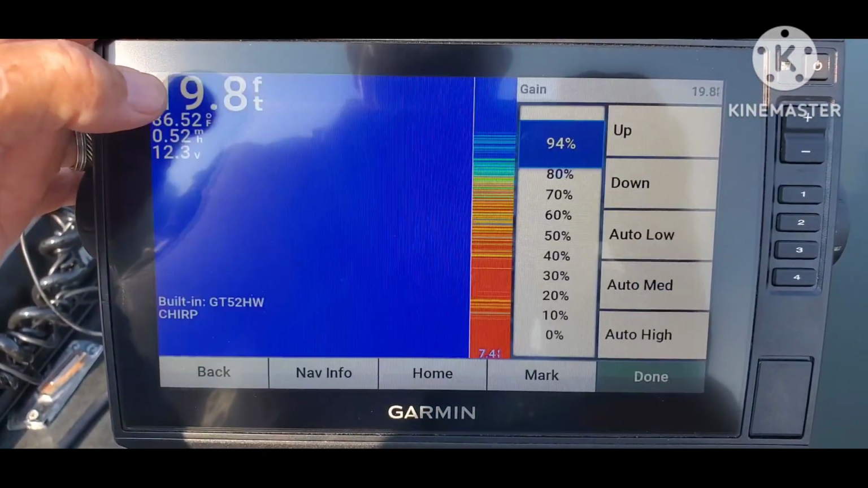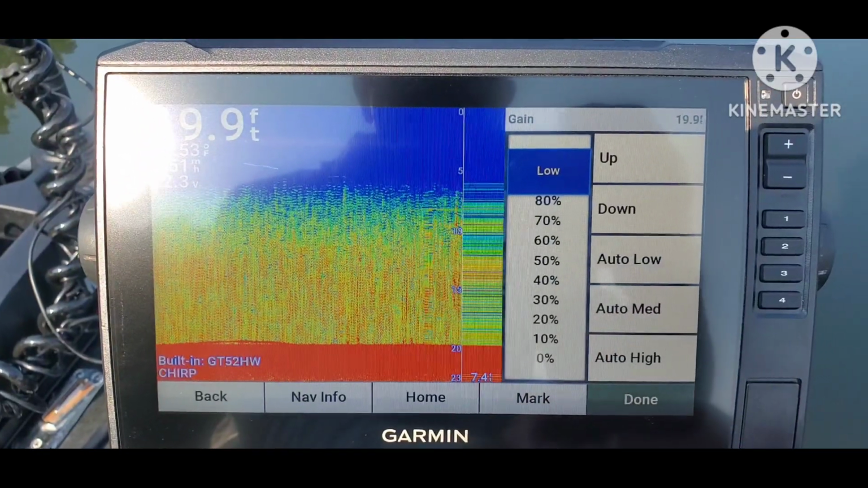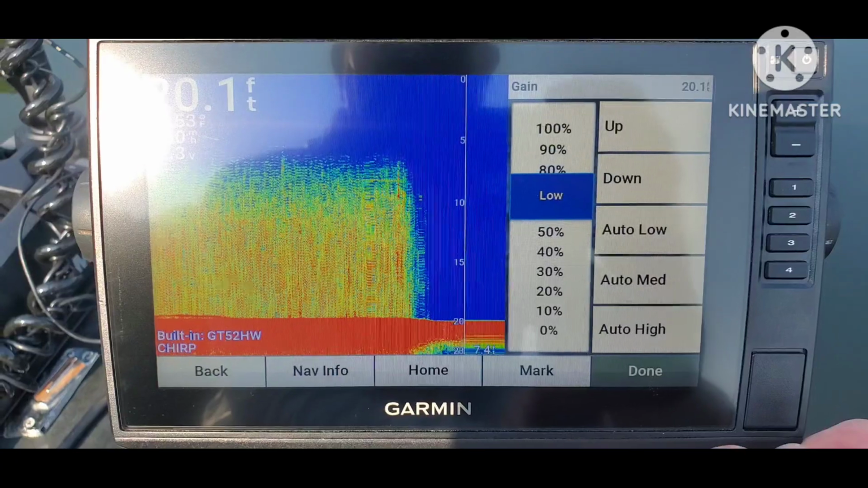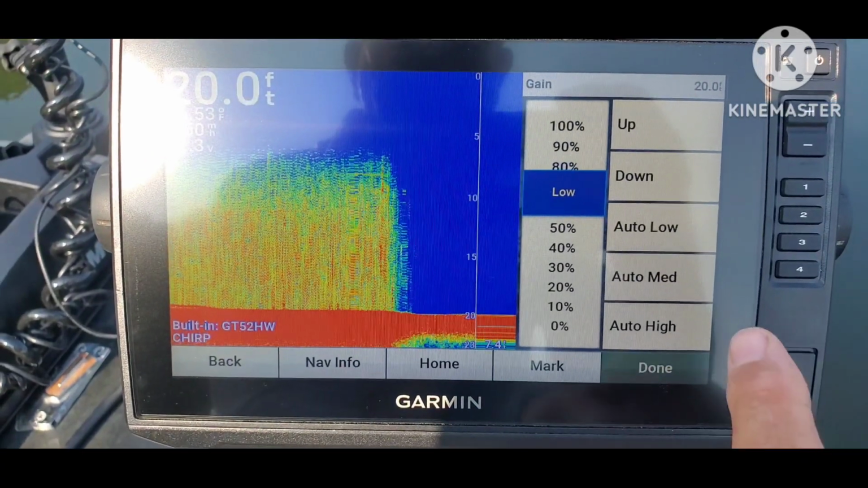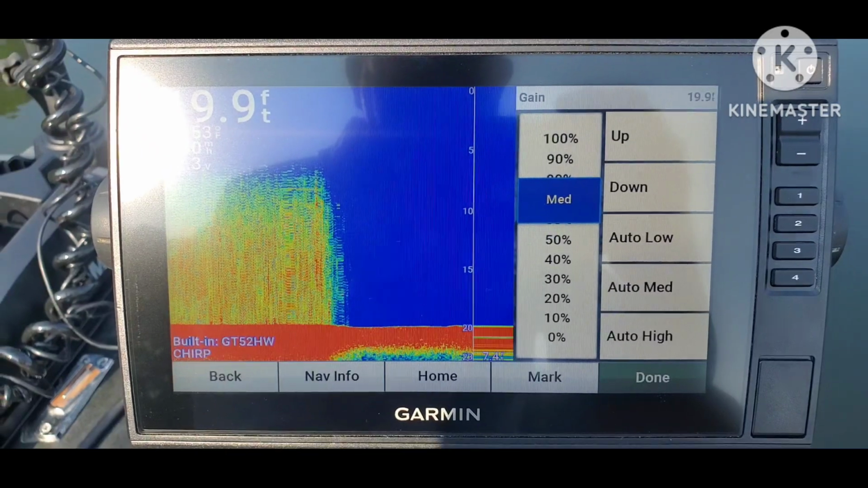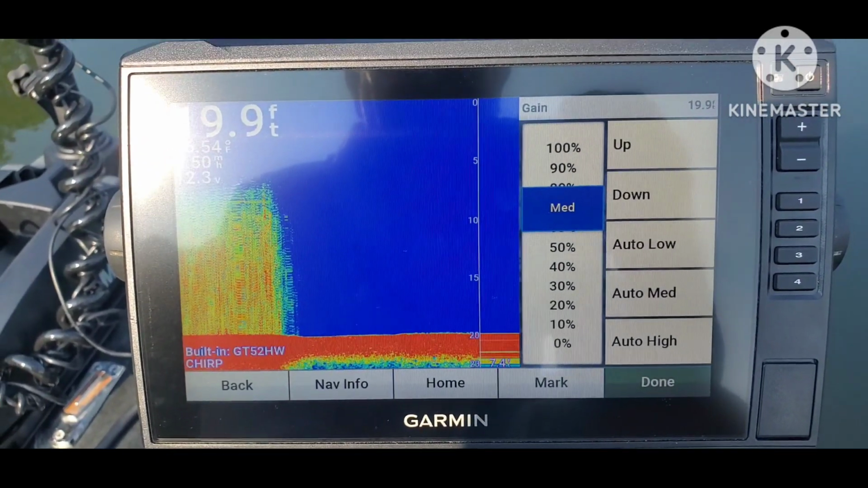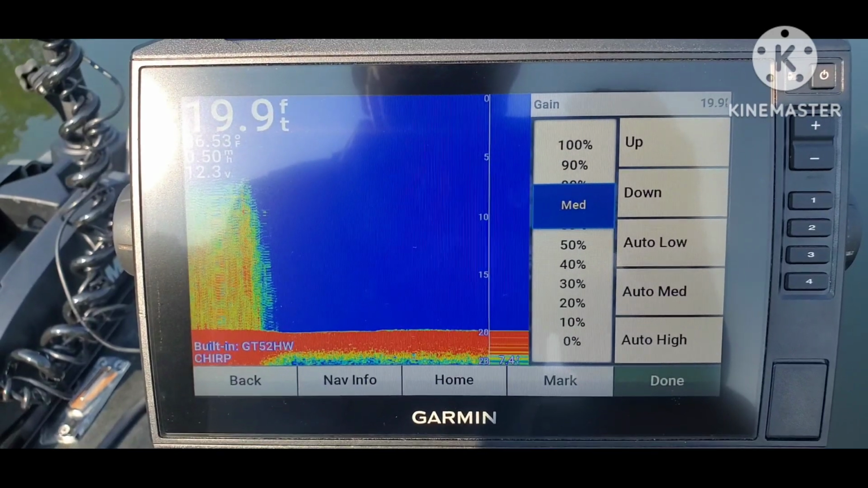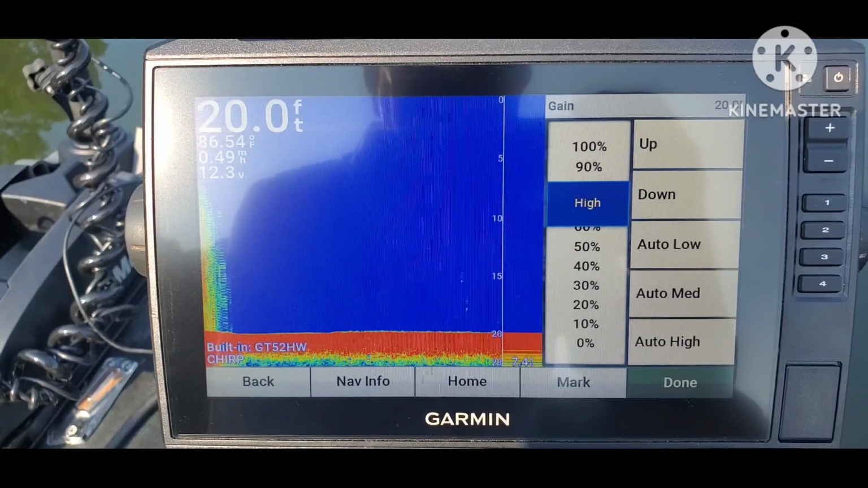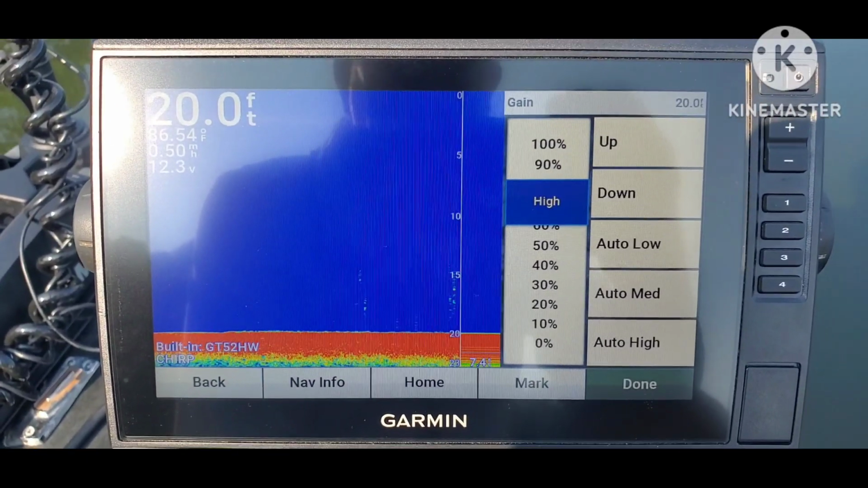Back on gain, and now I'm going to put it on auto low, and let's see what the screen looks like, which, as you can see, interference really dropped out big time. Let's go to auto medium, and still looking pretty good, which is probably around 65% gain. Let's go to auto high, which is somewhere in the neighborhood of 80%.